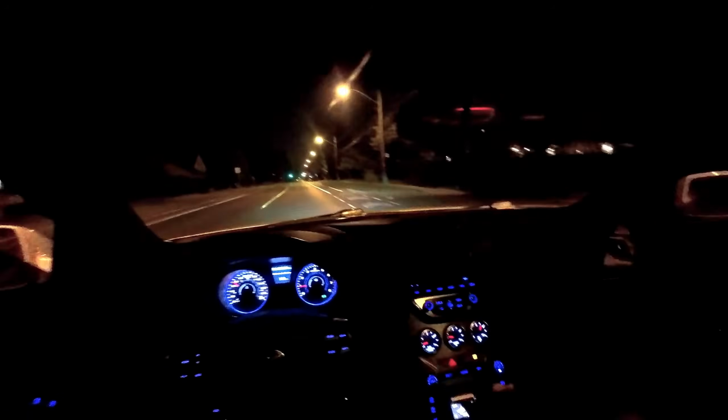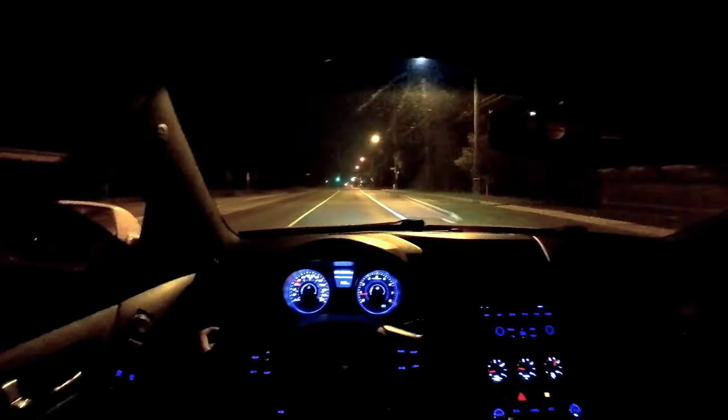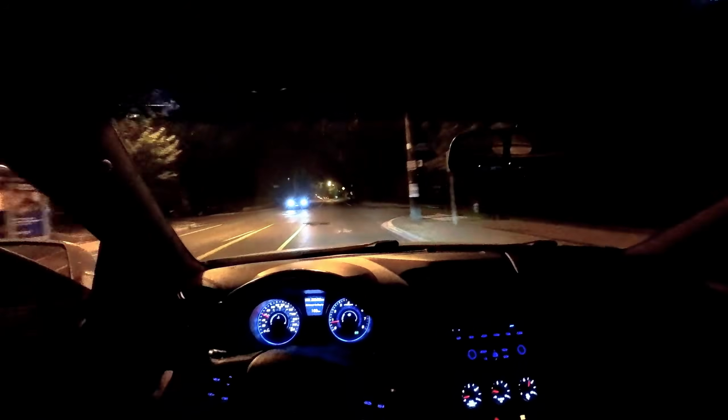Wait to big turbo this car. I have some big plans for this car. I just hope the engine doesn't blow on me, because these cars are known for their engine problems, man.